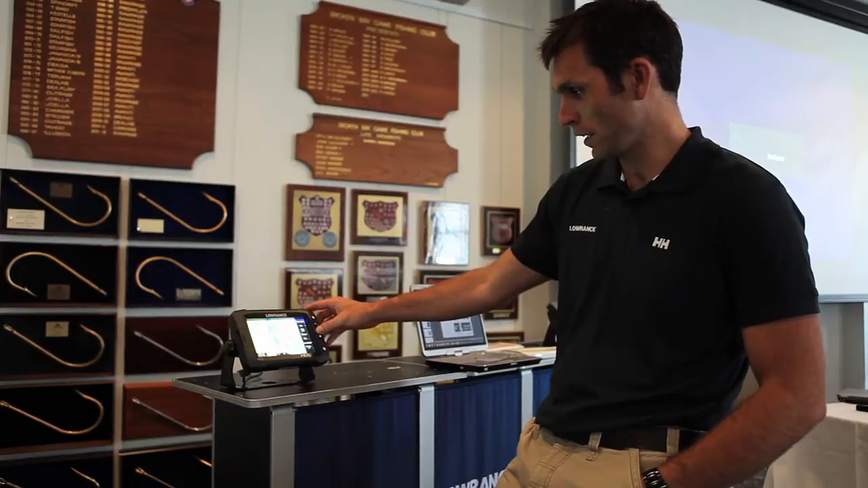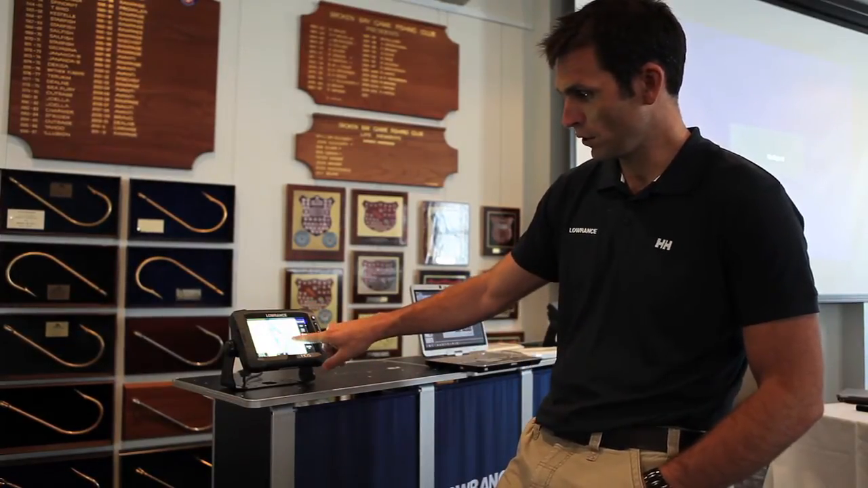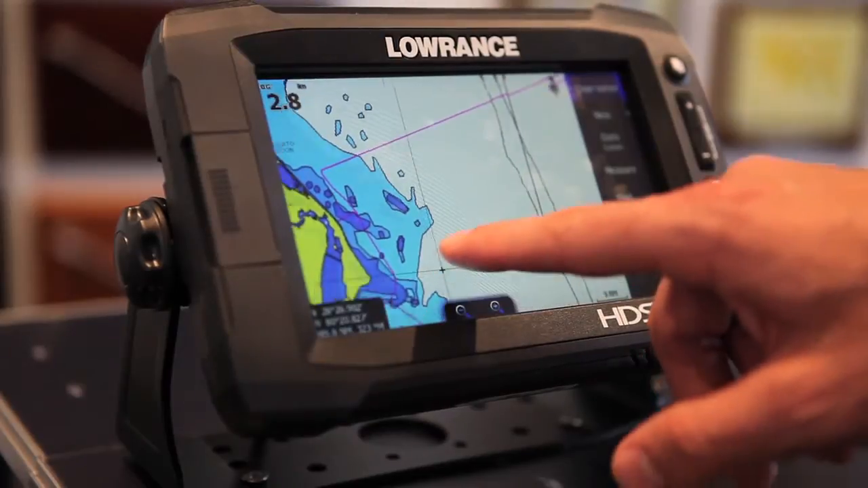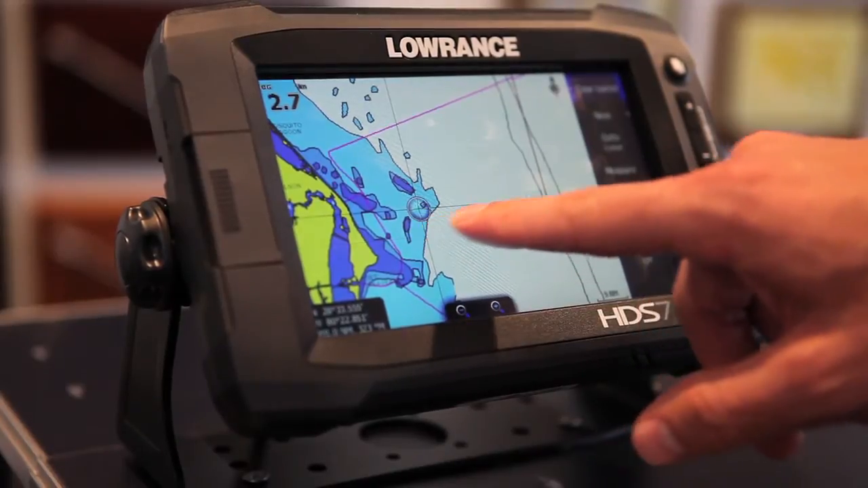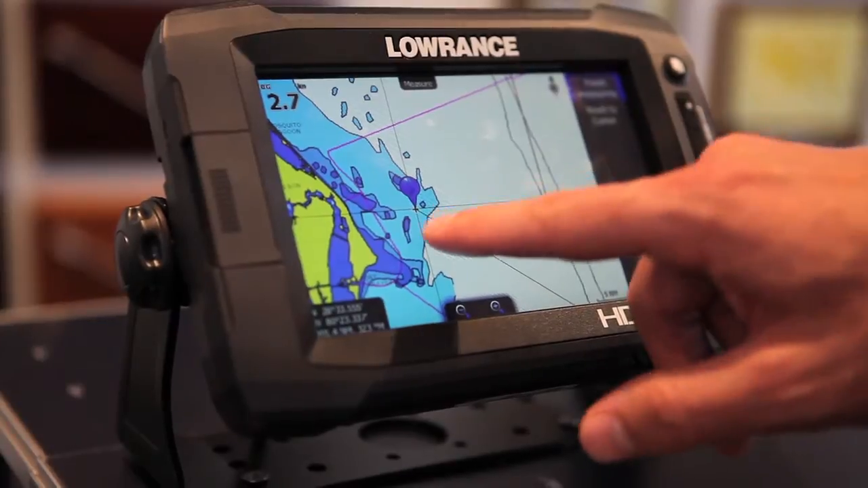you can see here we're actually off the coast of Florida. Now if I activate my cursor, when I try to move my cursor, it's under my finger. So what we've done is we have a function called cursor assist. I'll just scroll that over so you can see a bit better. You push and hold, and the cursor now moves up above my finger for really accurate waypoint positioning. So I'll drop that there.